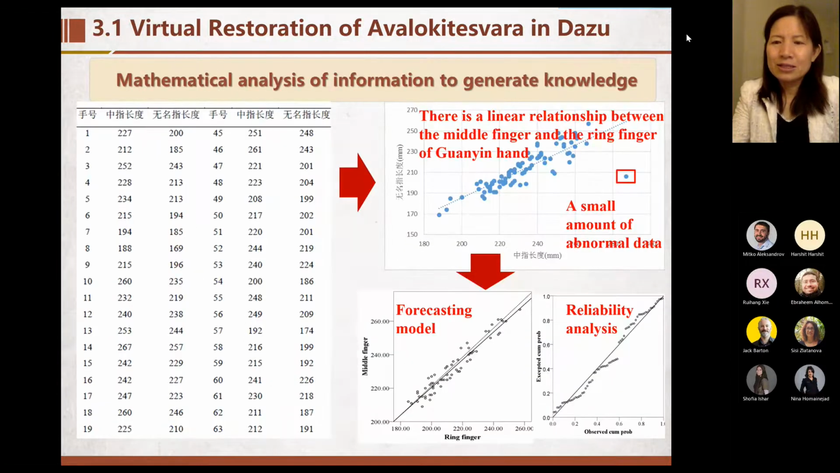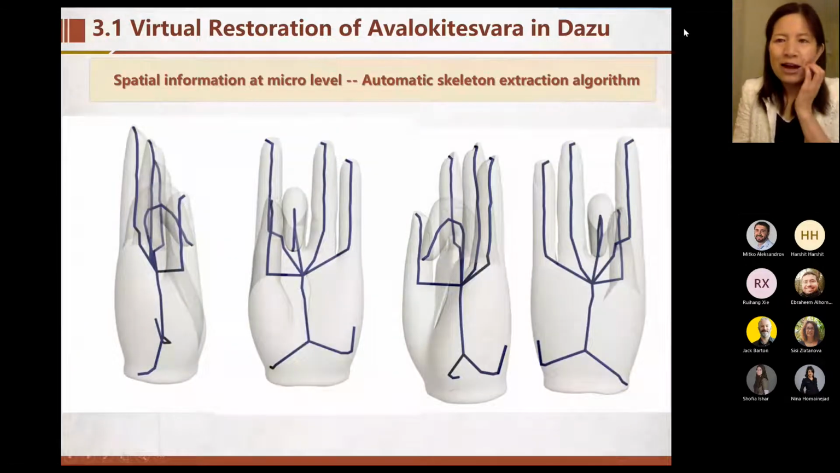As I explained before, the traditional work is based on some sticks to get the shape.